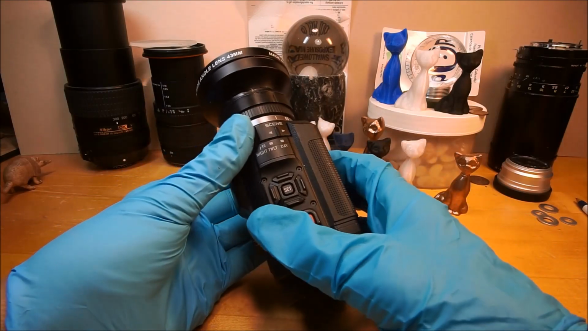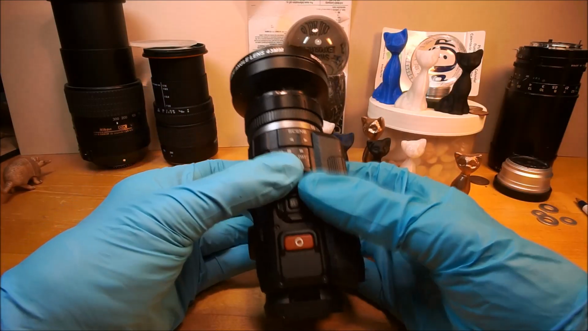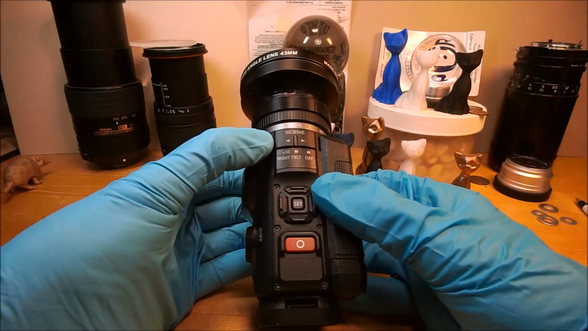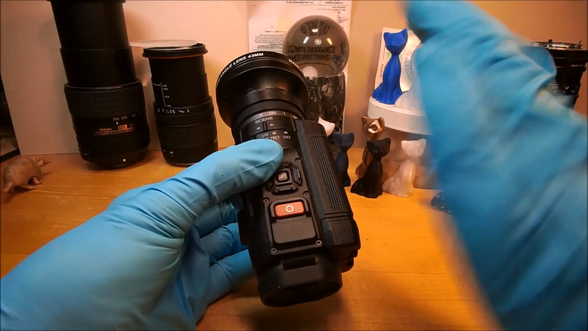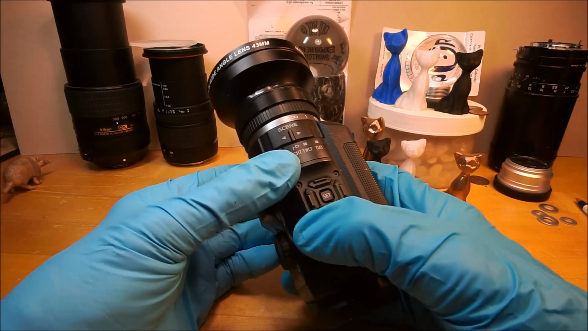It has three settings: day, which you could actually use during the day, and it's really good during the day. It could fill in for a Palm camcorder, really. Twilight, which is sort of silly, and night, which is the most sensitive. When you go to night, it moves an infrared filter out of the optical path, and that's what makes it sensitive.